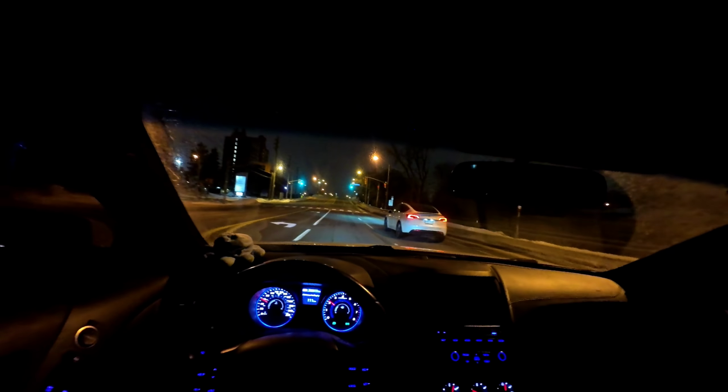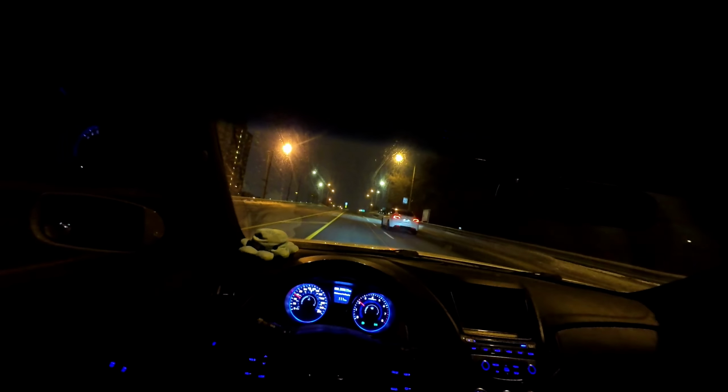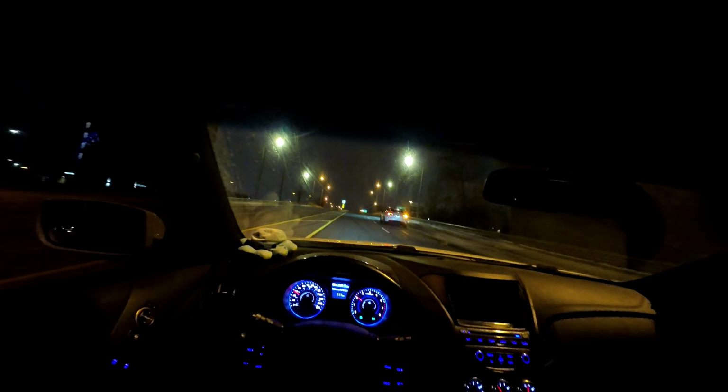Tesla moving, bro. I've never seen a Tesla get a ticket. That's one thing I've noticed, bro. I've never seen a Tesla getting pulled over. It's always some gasoline car.